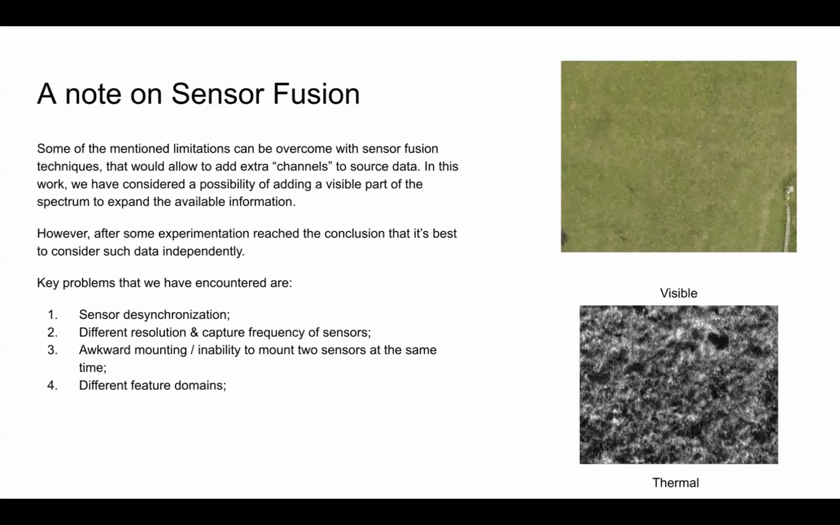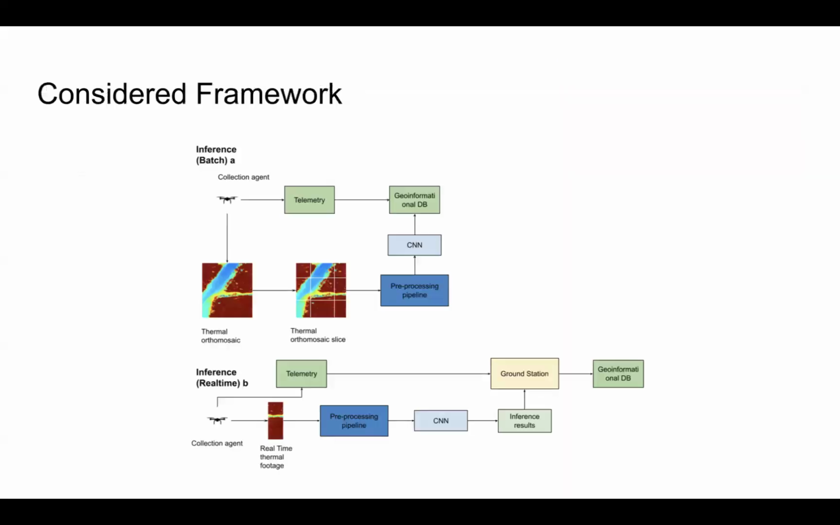Key problems that we have encountered are first and foremost sensor desynchronization, which makes it quite hard to align two data sources. Then there's different resolution and capture frequency of sensors themselves. Also, there's awkward matching and inability to mount two sensors at the same time on the mobile platform of our choice. It's a bigger problem for bigger sensors. In this case, we were able to do it, but in some cases, it's challenging. And then there's different feature domains, which makes training the neural network a little bit harder.